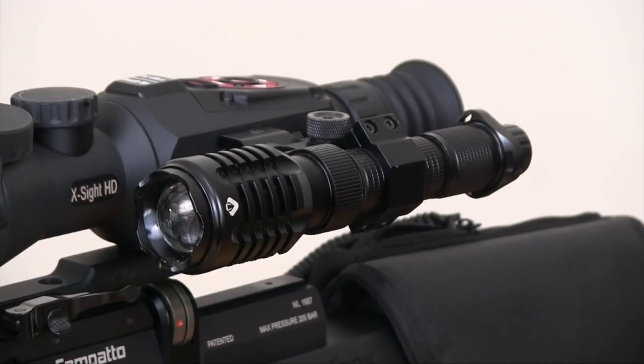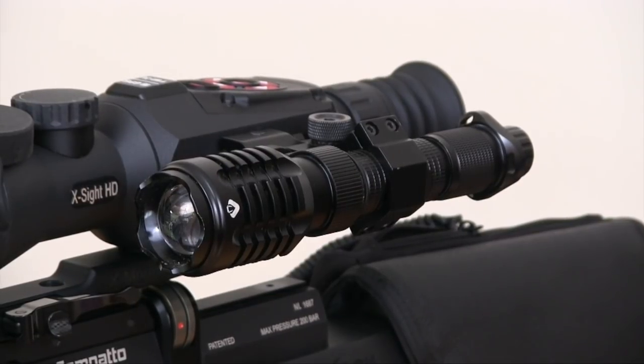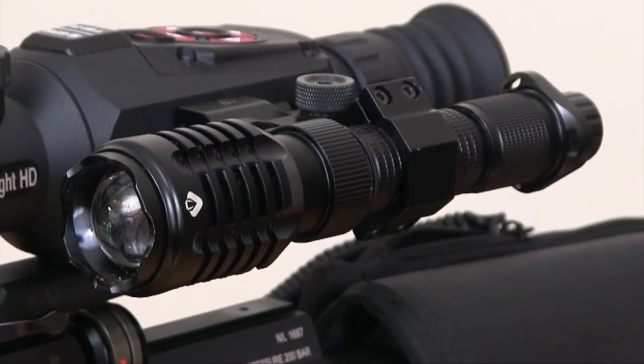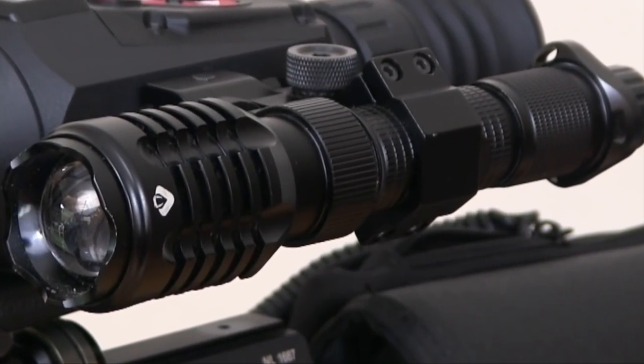enhance its performance considerably, and one of those is fitting it with a decent illuminator. Ideally, you want a powerful IR illuminator that will give you a long detection range so you can spot quarry at distance in the dark.